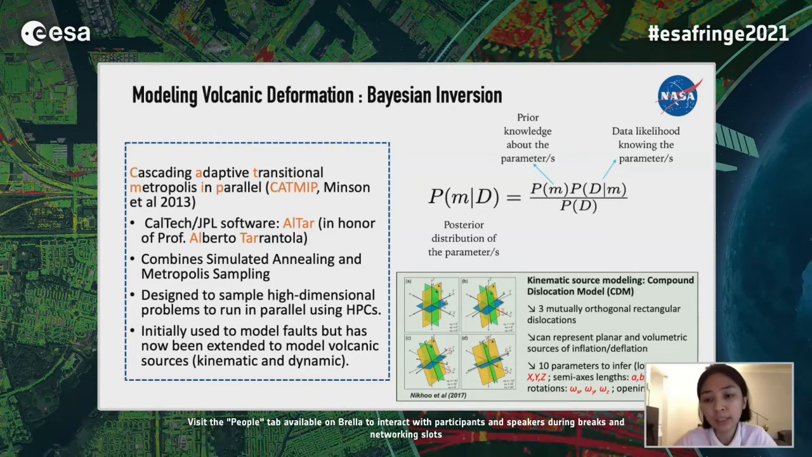It was initially developed at Caltech to model faults, but it has now been extended to model volcanic sources, both kinematic and simple conduit dynamic models. So Altar combines simulated annealing and Metropolis sampling, and it is designed to sample high-dimensional problems to run in parallel using HPC.